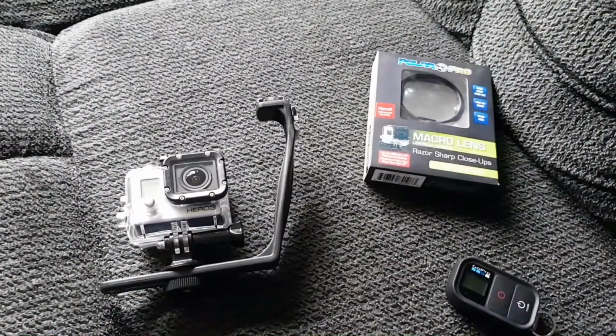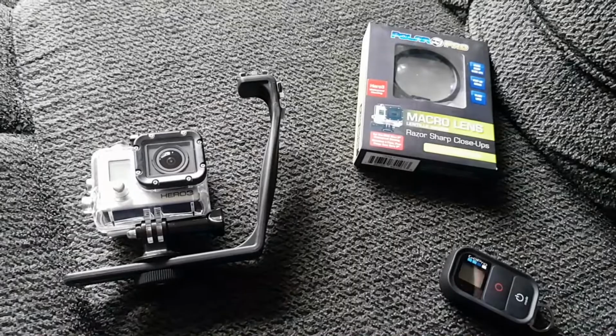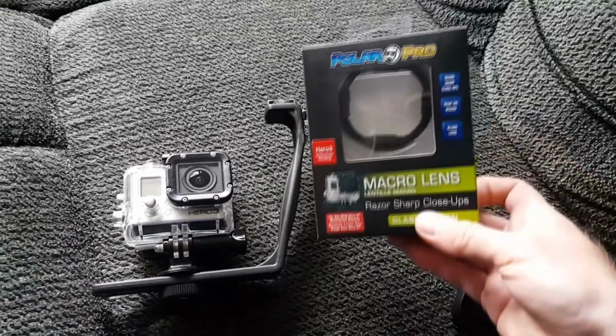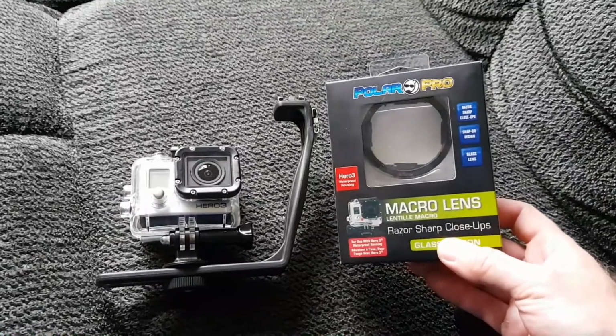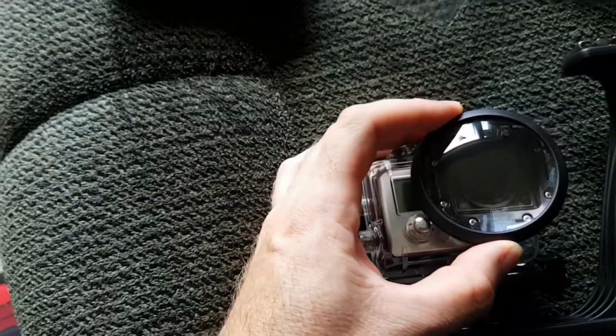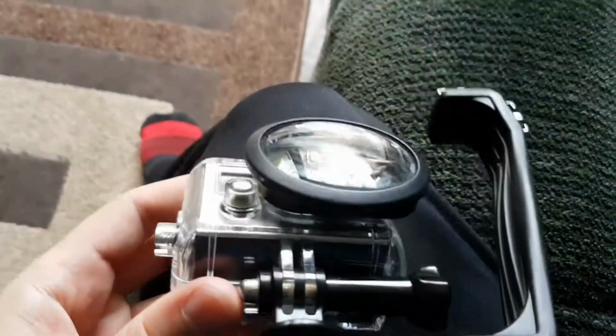Alright guys, there it is. There's my GoPro that I don't use a whole lot. But we ordered this the other day online and it came in already. It's the Polar Pro macro lens. And it just clips right here on the outside of the hard case. And it should allow us to focus down to a couple of inches.